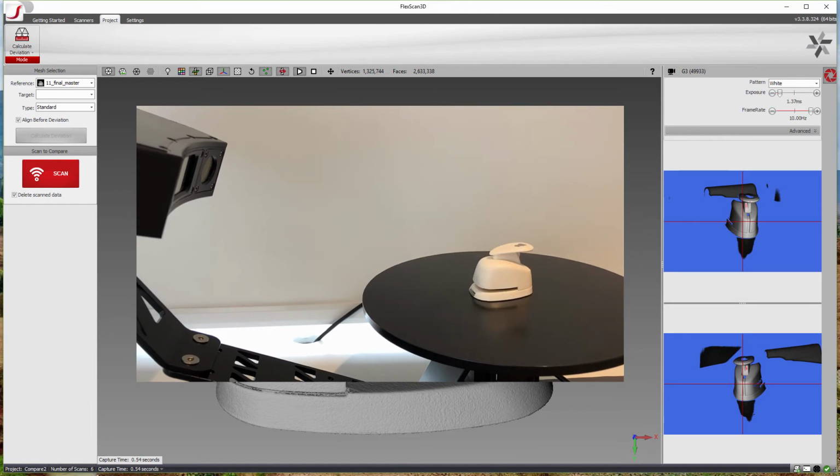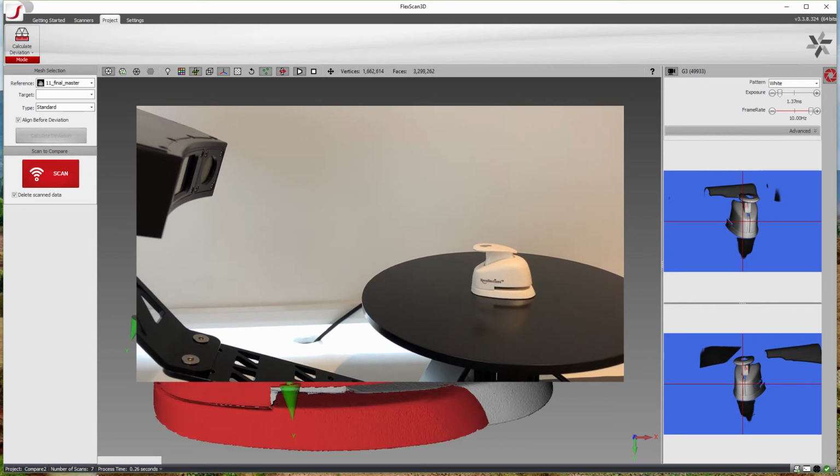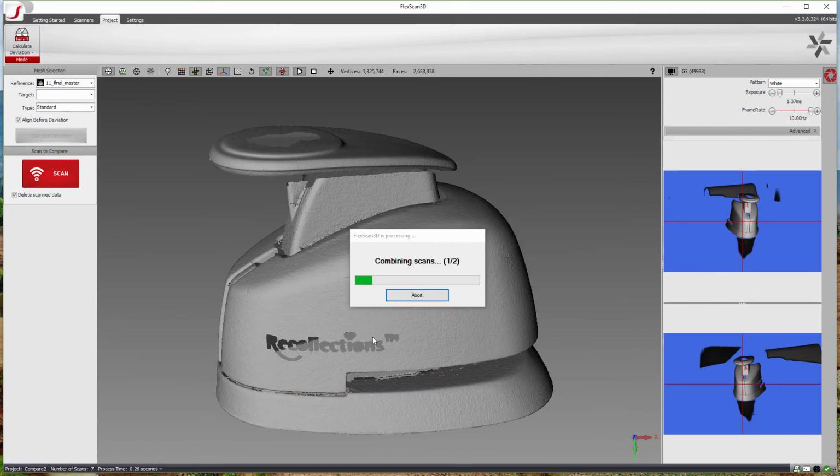Now I'm actually scanning the golden part that we had again, so that you can see the results of what happens when we scan a good part. Once you scan a good part, the process is identical. I remove the bad part, I threw the good part back on, and I hit the scan button. And the process is identical.